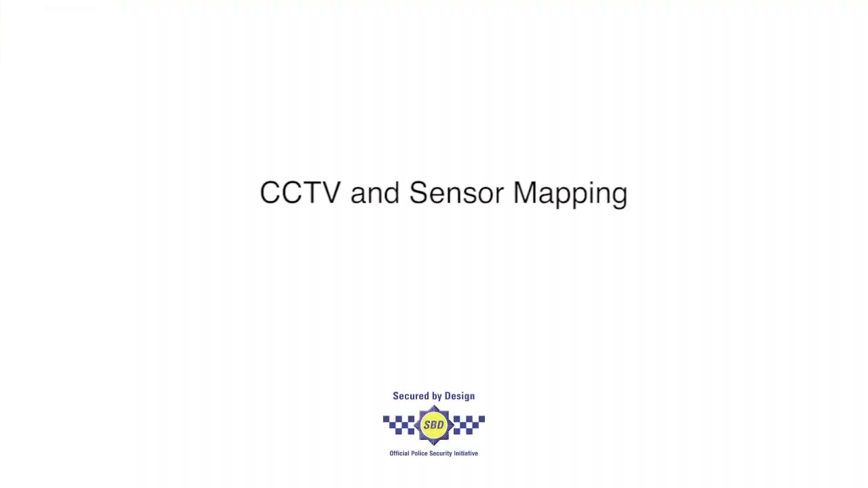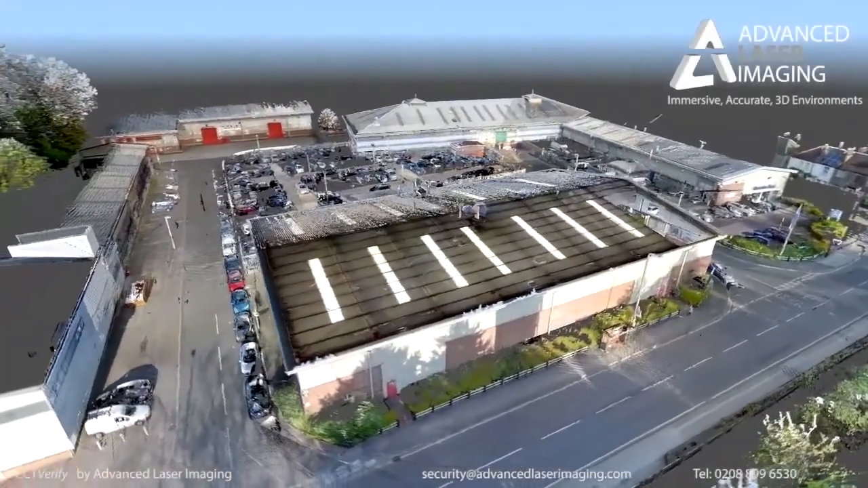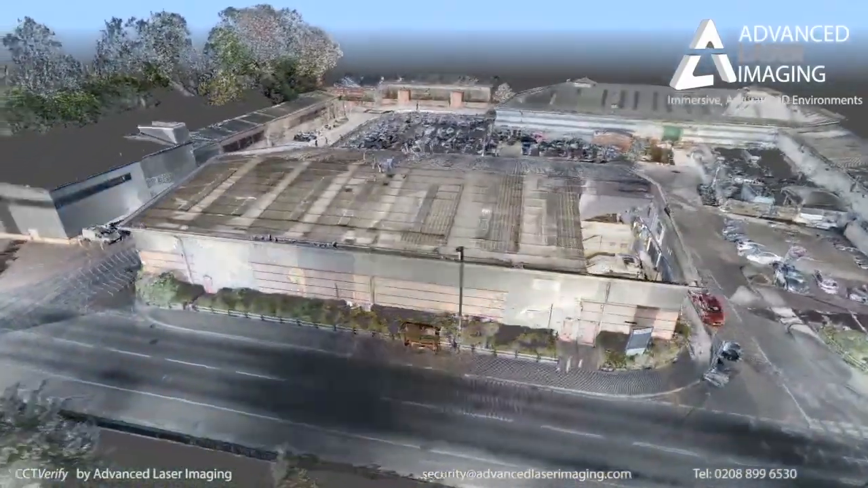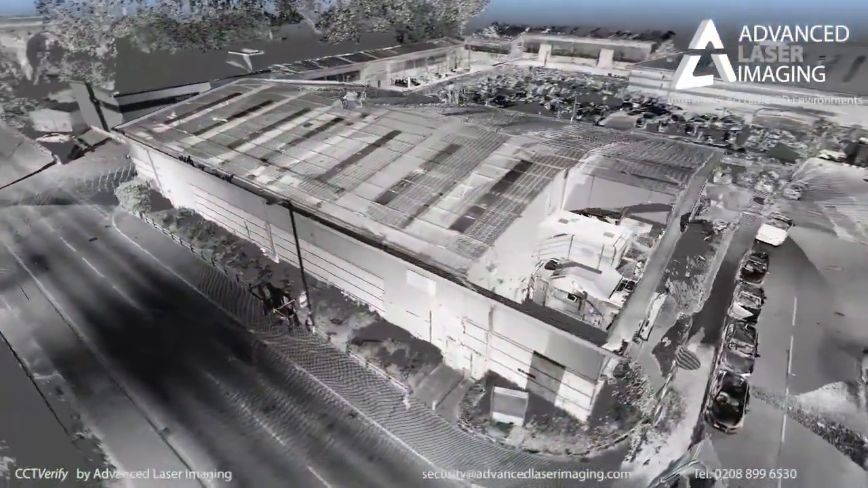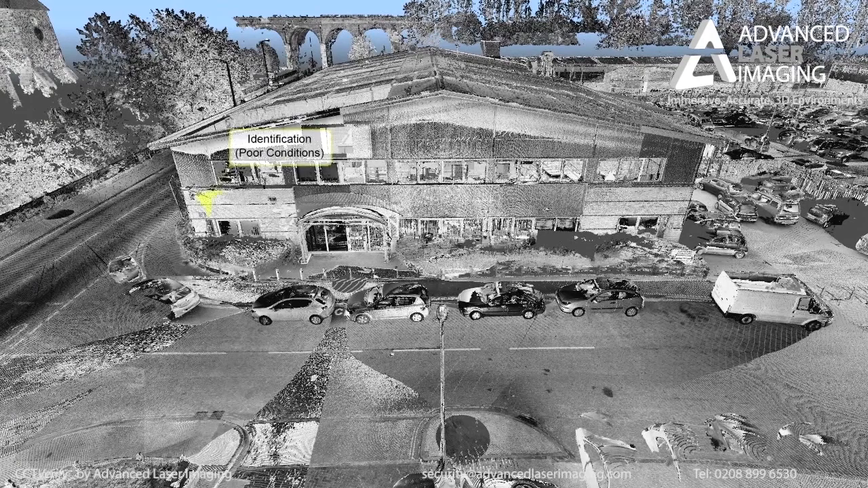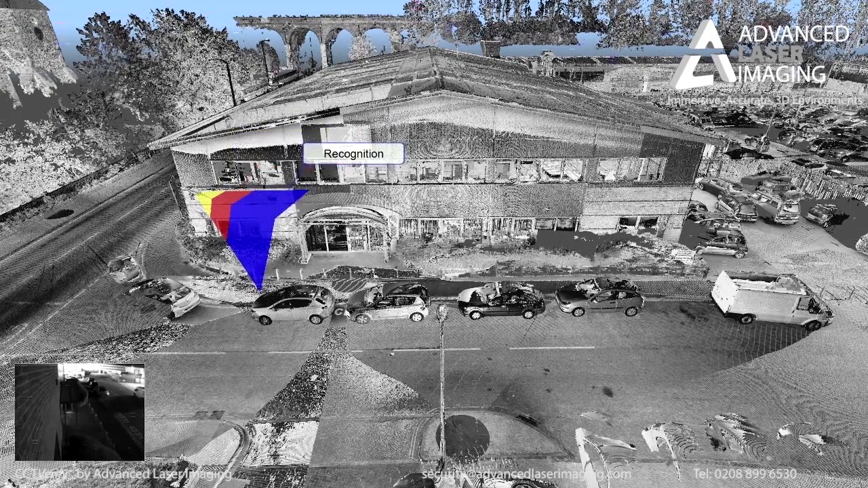Finally, let's look at CCTV and sensor mapping. Welcome to a solution we call CCT Verify, a world first in accurate three-dimensional CCTV assessment. We first used the latest in laser imaging technologies to measure the site with millimeter accuracy. Then, using images from any existing CCTV, we can understand the three-dimensional field of view of each camera.